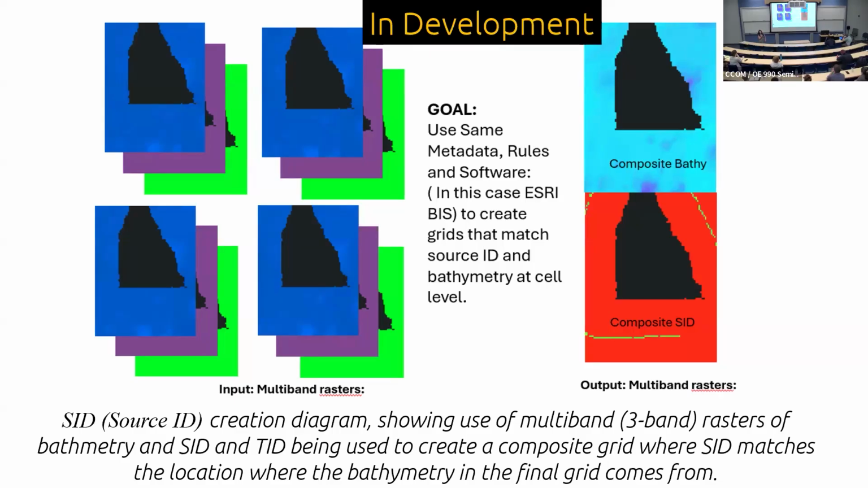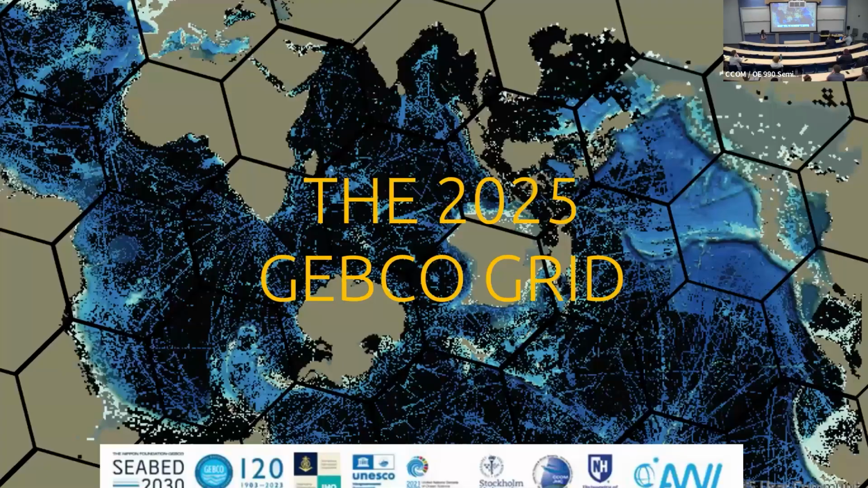Sounds so simple, but this is where implementation of data management and all that stuff becomes trickier. Hopefully we'll have something that will at least help internally to show where things are more reliably by tracking within raster bands the identified number of what each data set is. Okay, so what went into the 2025 grid?